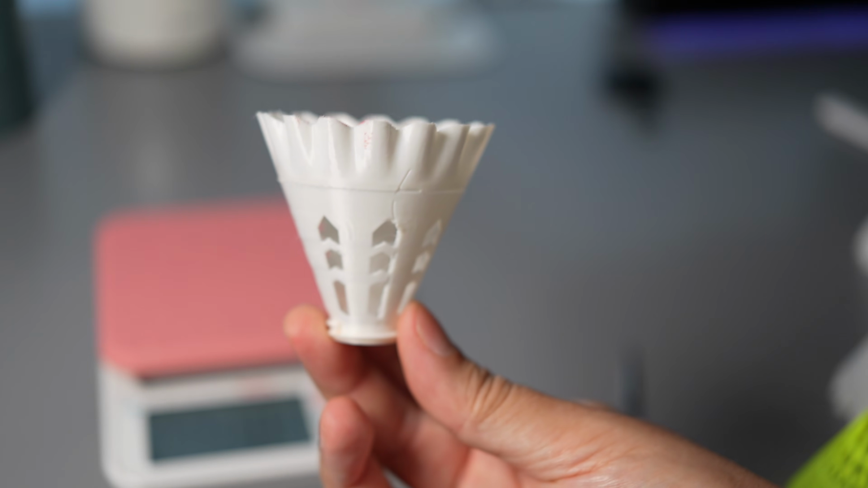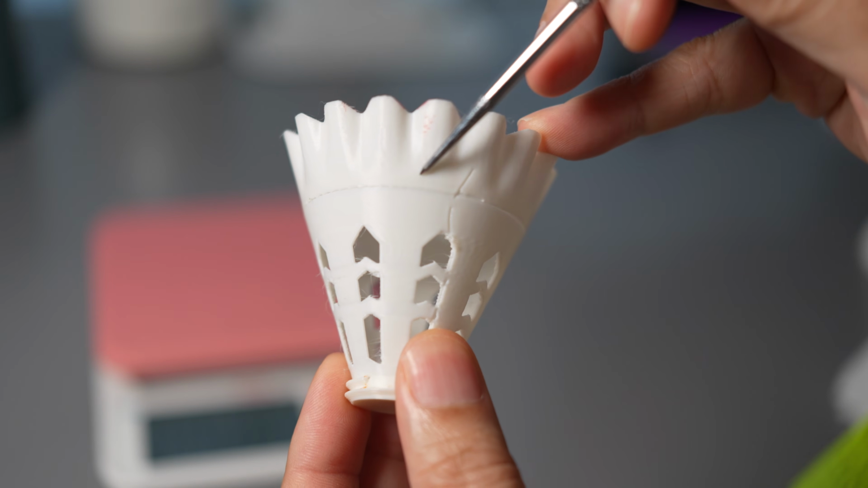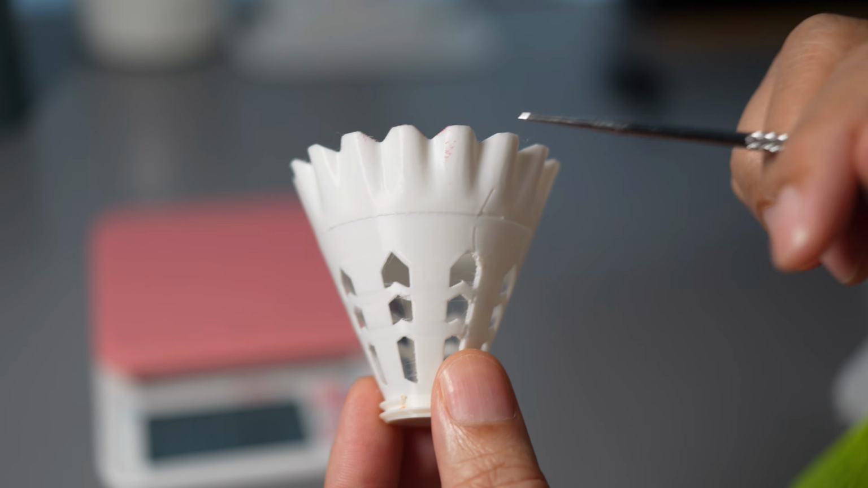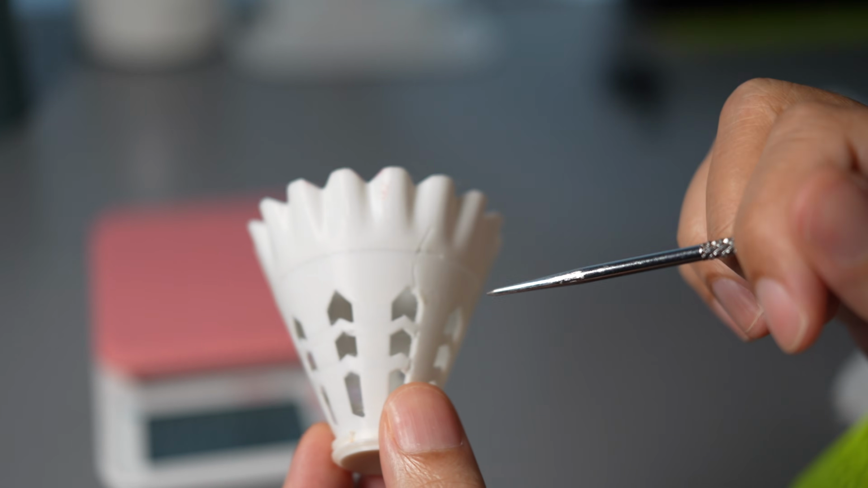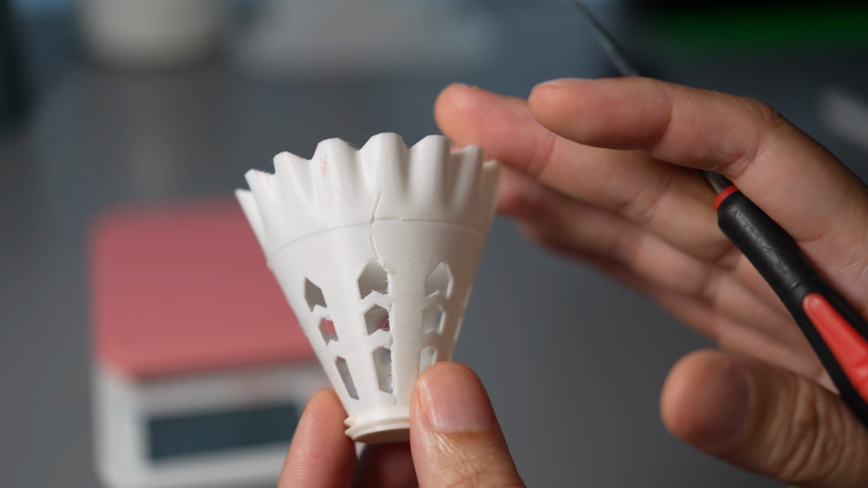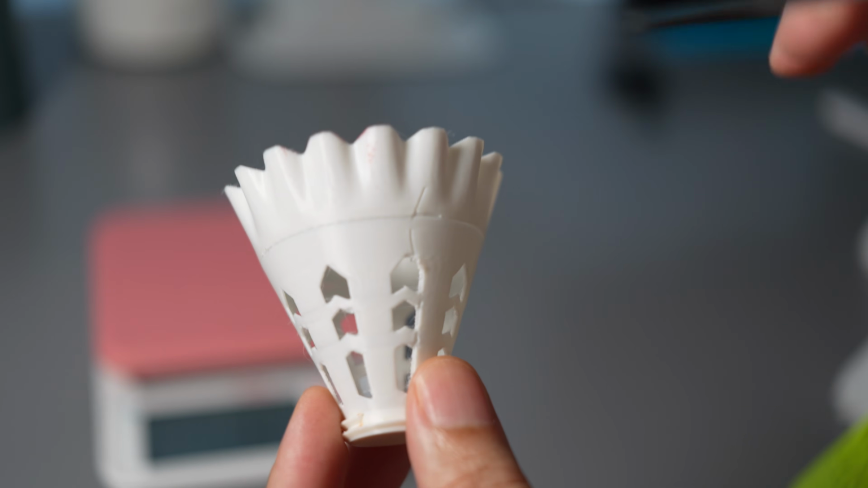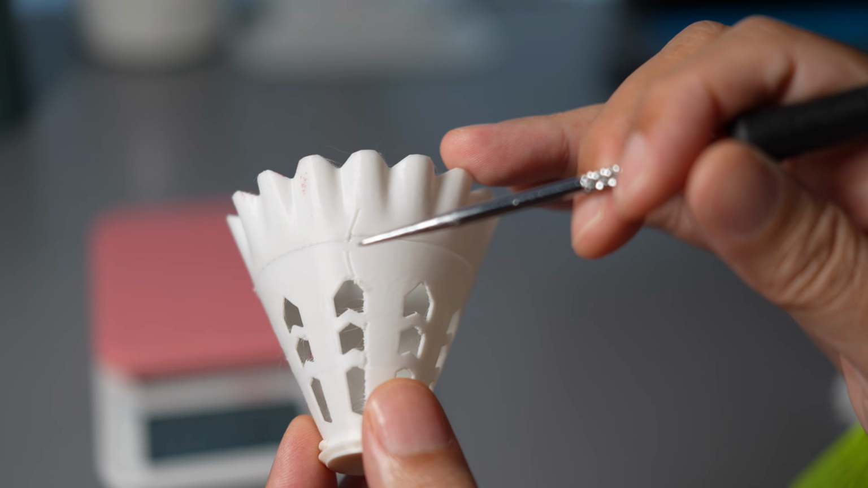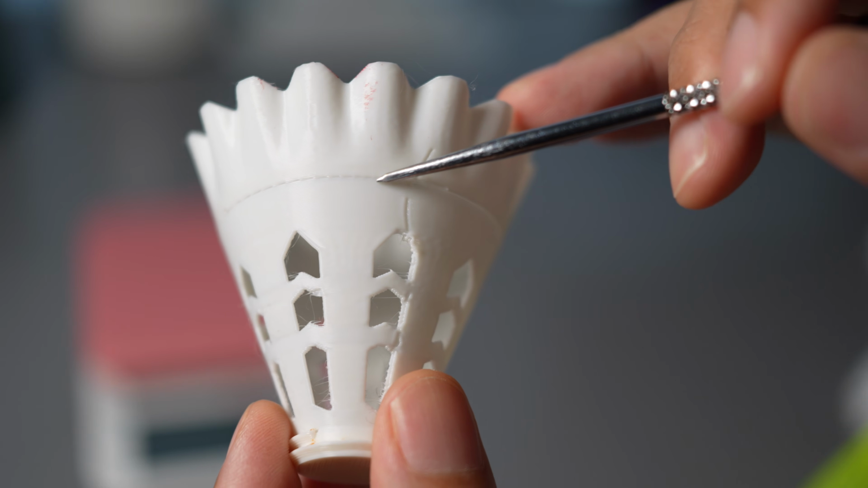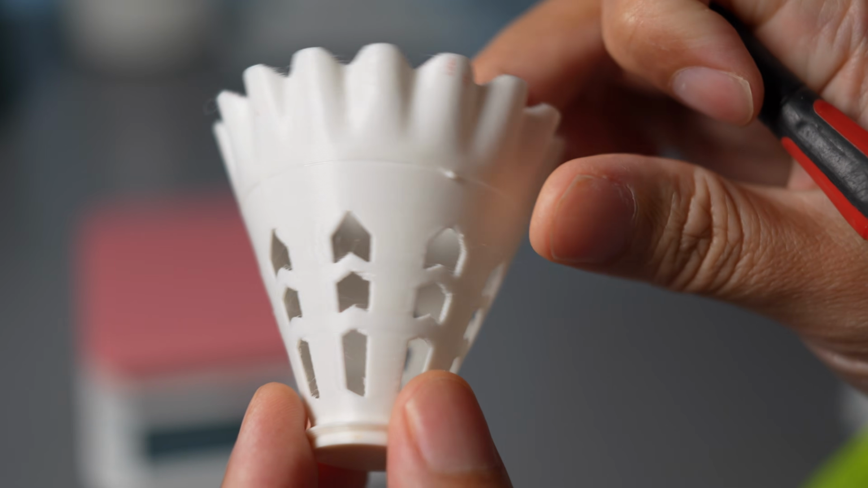And this is a historical print. You see the layer shift here. There was an earthquake in Bangkok while I was printing this. I think the magnitude was 5.5 to 6. My house didn't lose power, so the printer continued to print until it finished. But at the time that the earthquake started, it caused this layer shifting while I was printing on a K1 Max.